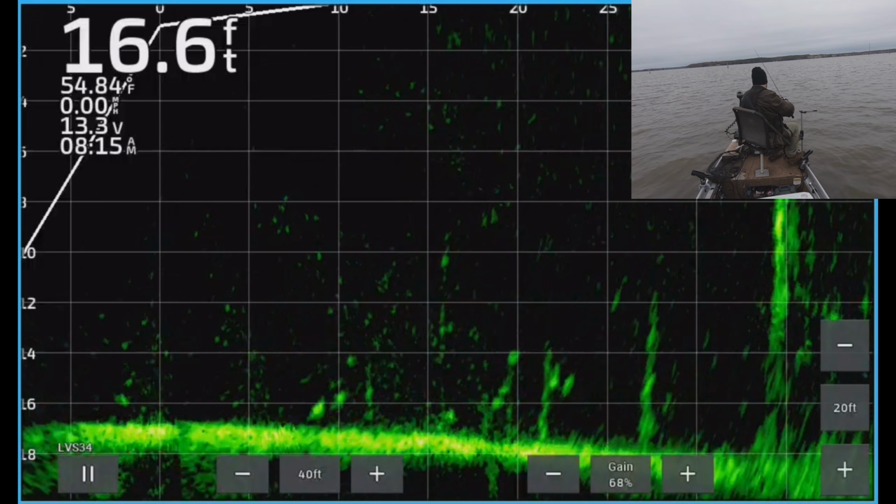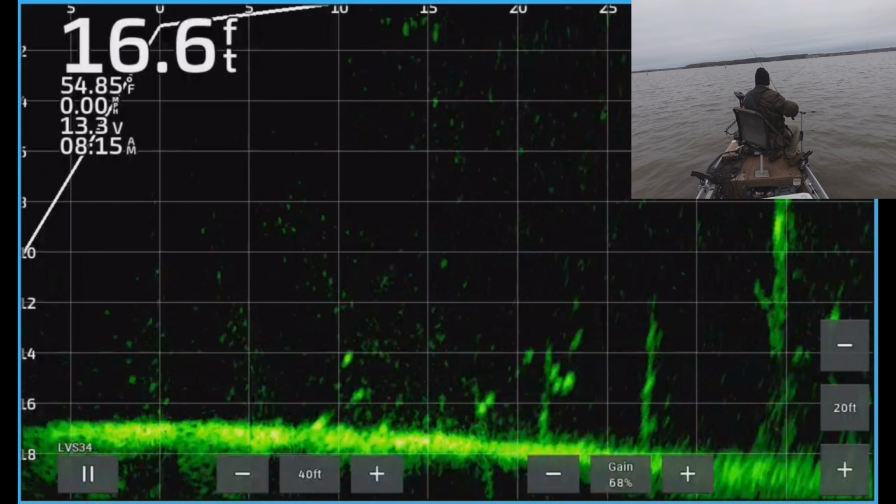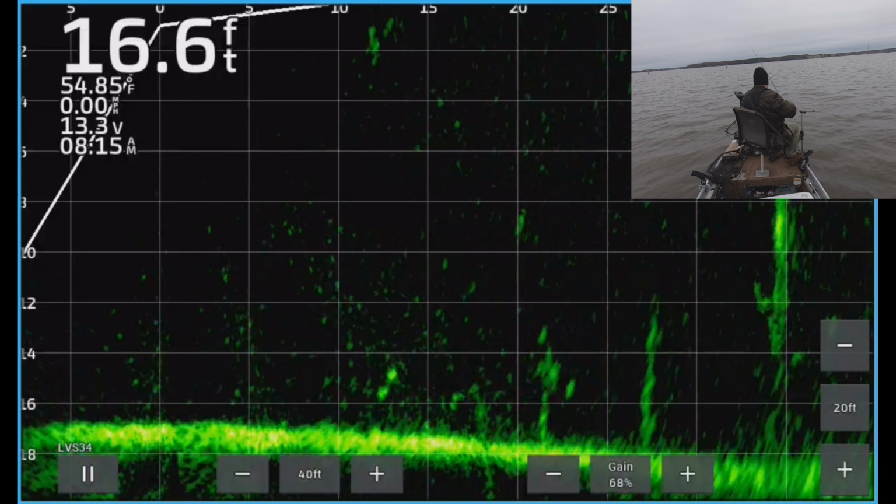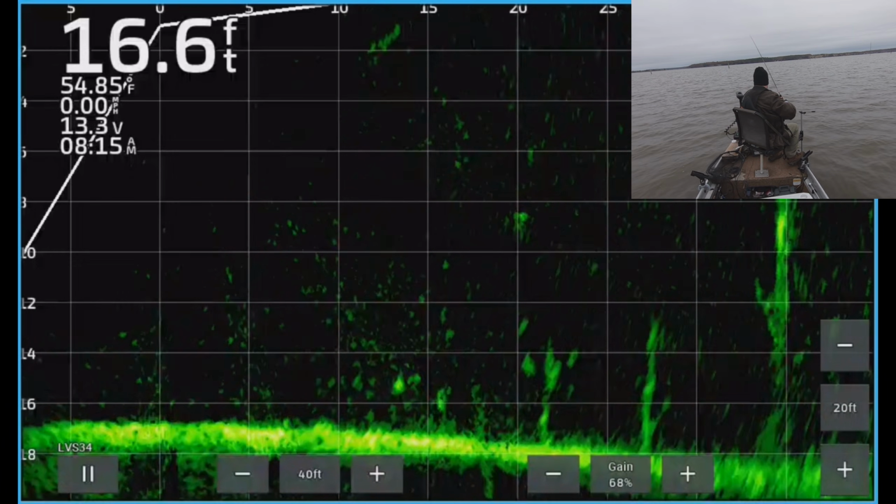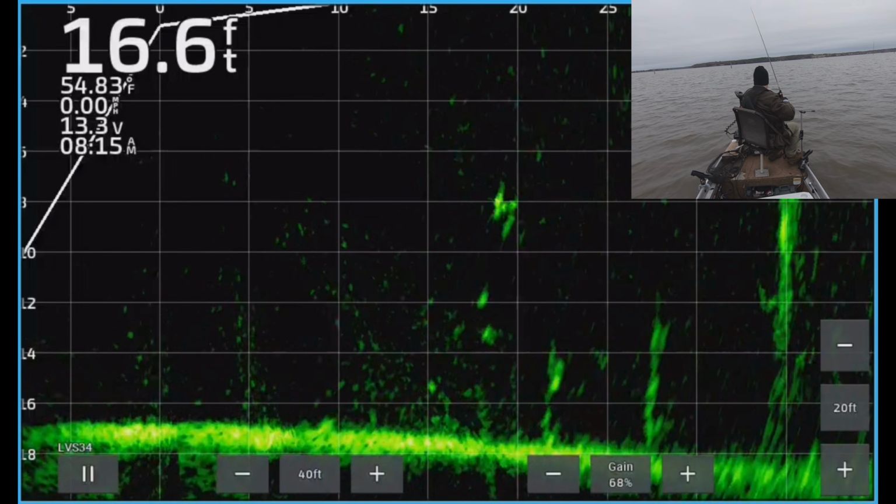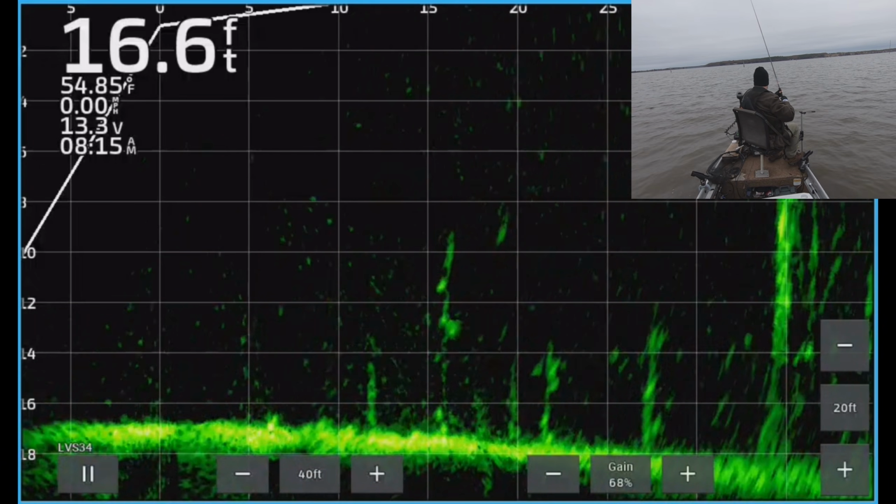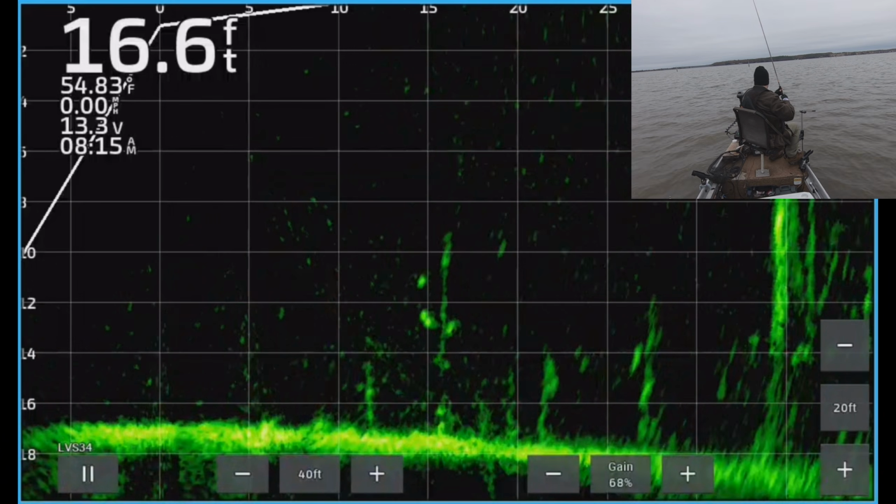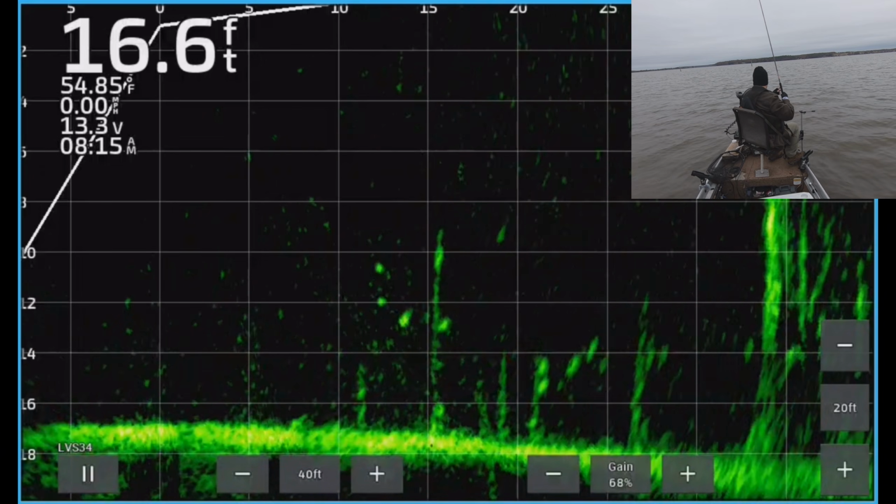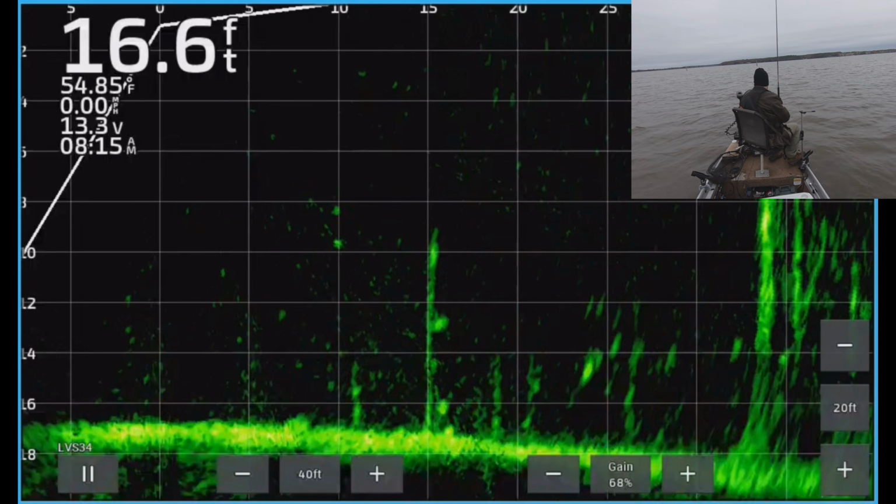That thing came down. Y'all saw him? He darted away. All right, this looks pretty good though. A lot of marks right there. I think one's following it. Yeah. I don't know if he's gonna get it or not, but he's sure looking at it. He followed it a long way, but he didn't bite.